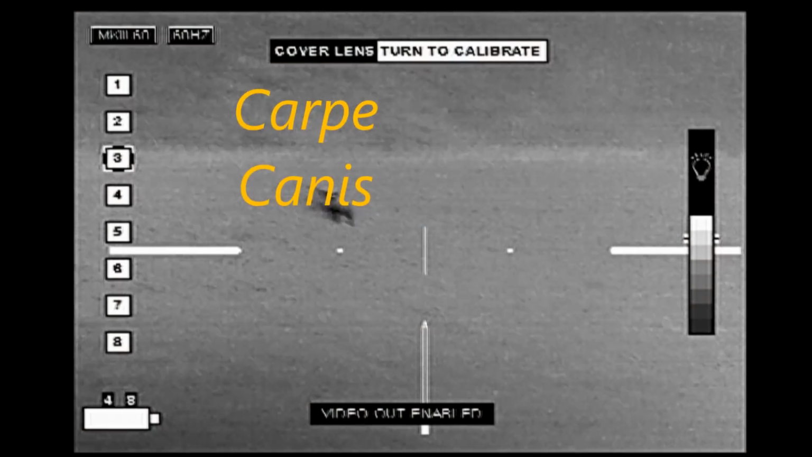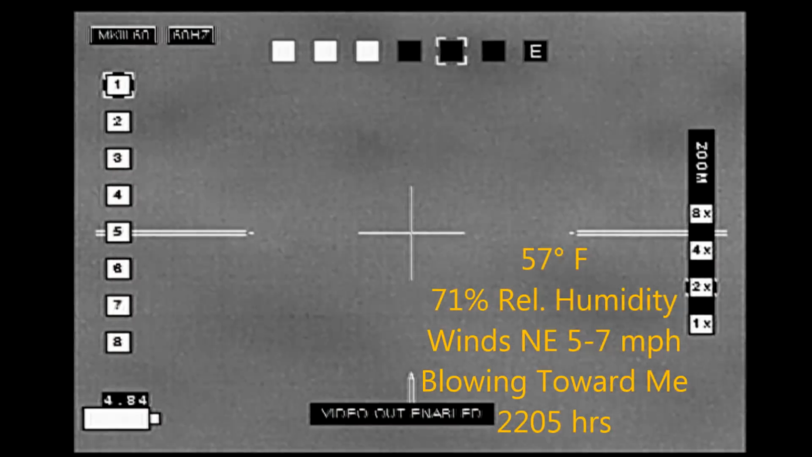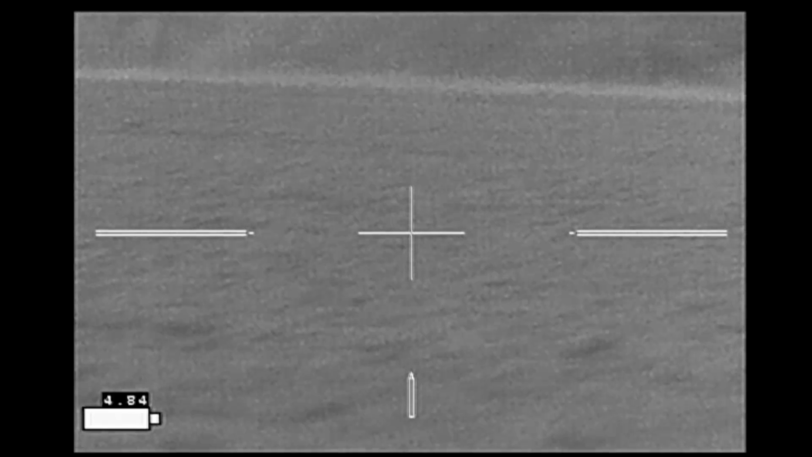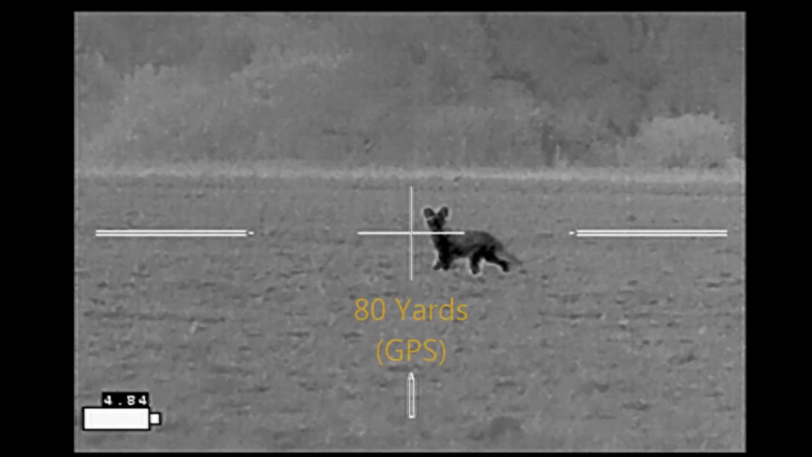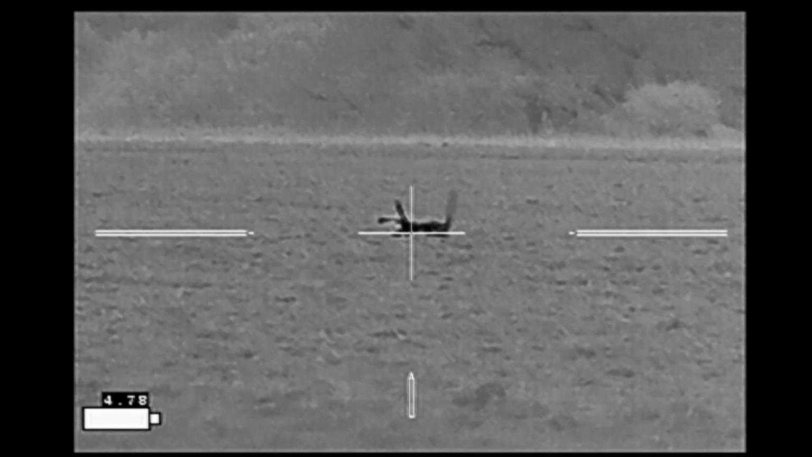In Carpe Canis, about an hour later, spied this coyote coming across the plowed field. Got situated on my sticks, trying to get him steadied up here in the soft soil. Finally got him steady, and the coyote starts to move on me, so I lip squeak to it. And it goes right down with the first shot.